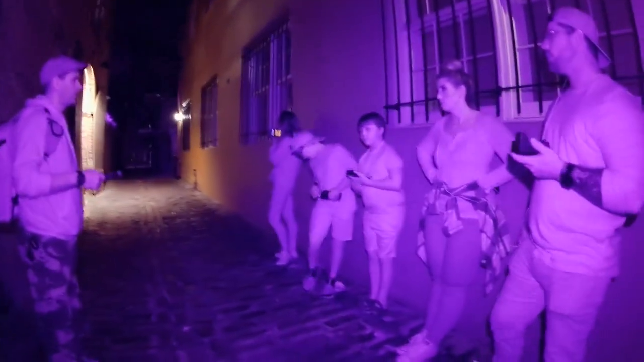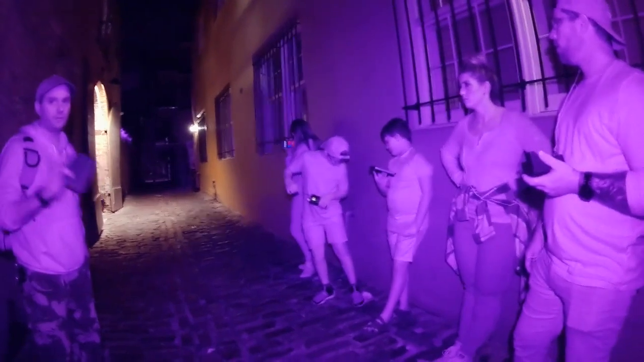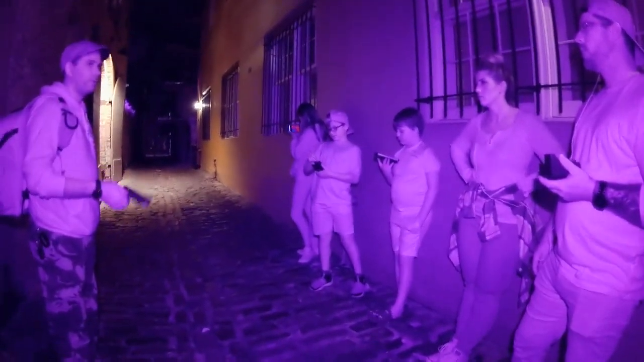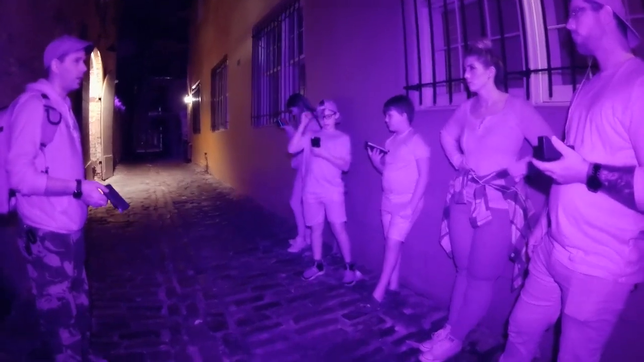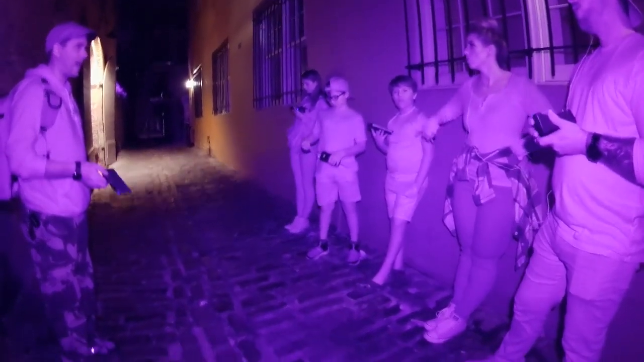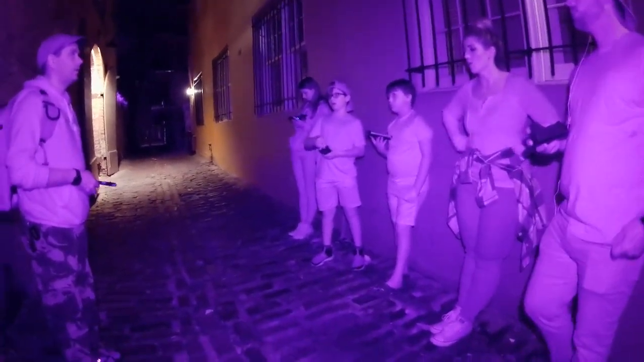But here's the interesting thing that we've also found out about this location, because I did a whole new study on this whole space, new podcast episode. Where we're standing is based off of the bricks that we're standing on. These are Belgian blocks. They're made out of granite. Granite is not supposed to have an electrical charge. We got granite last night, didn't we? I thought we did.